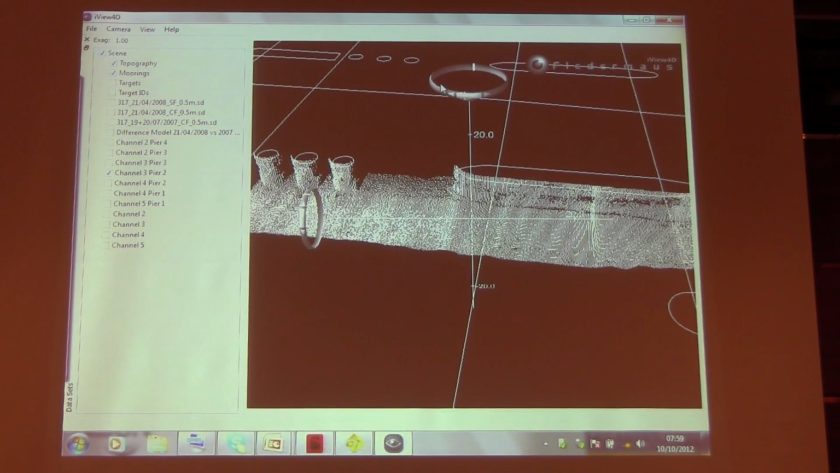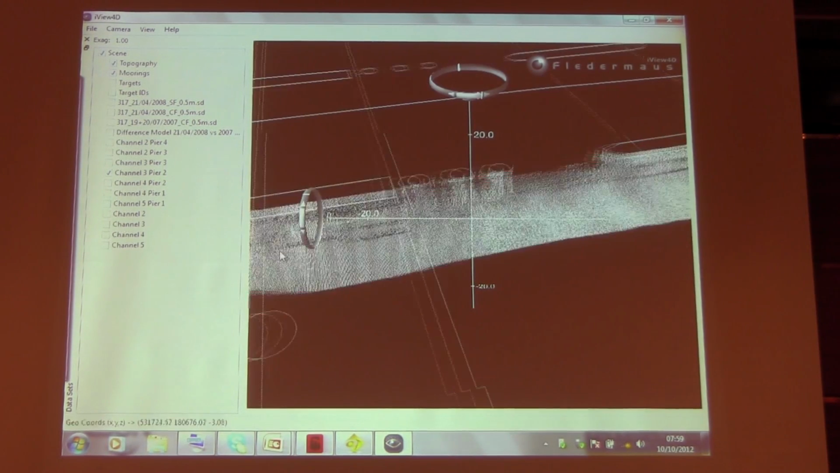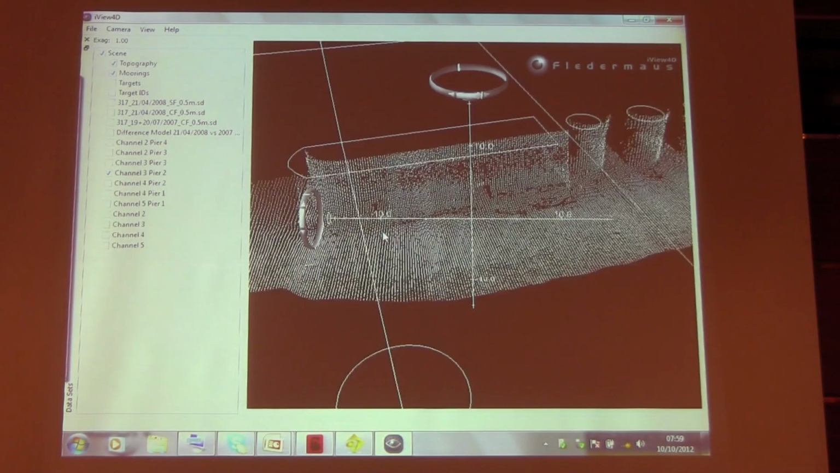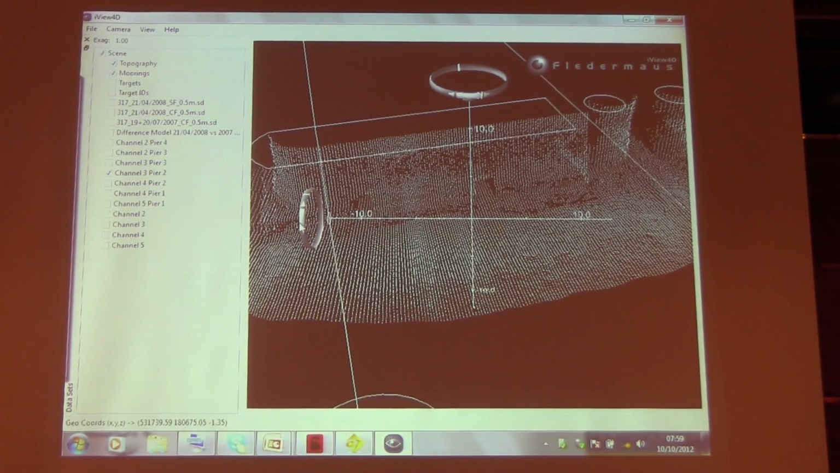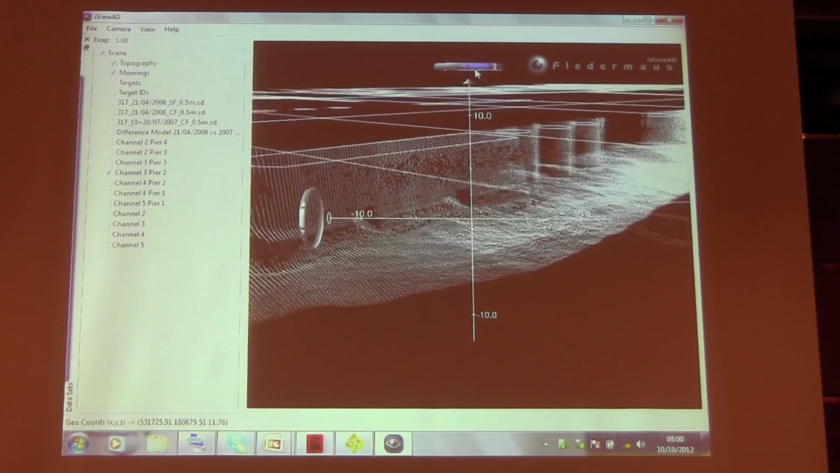So I want to look up and maybe be a bit disappointed with what you can see on that larger screen.